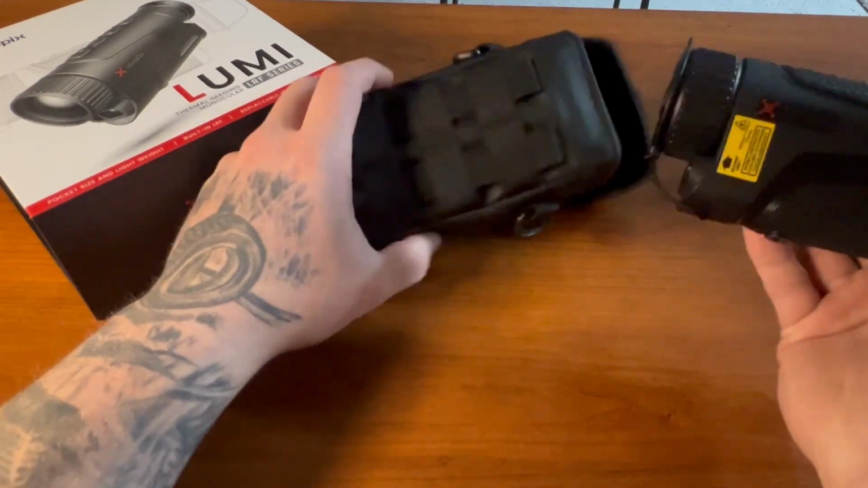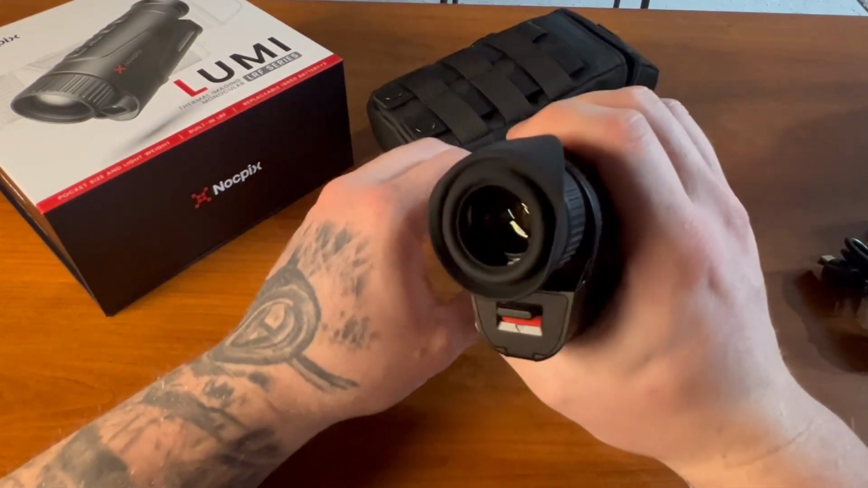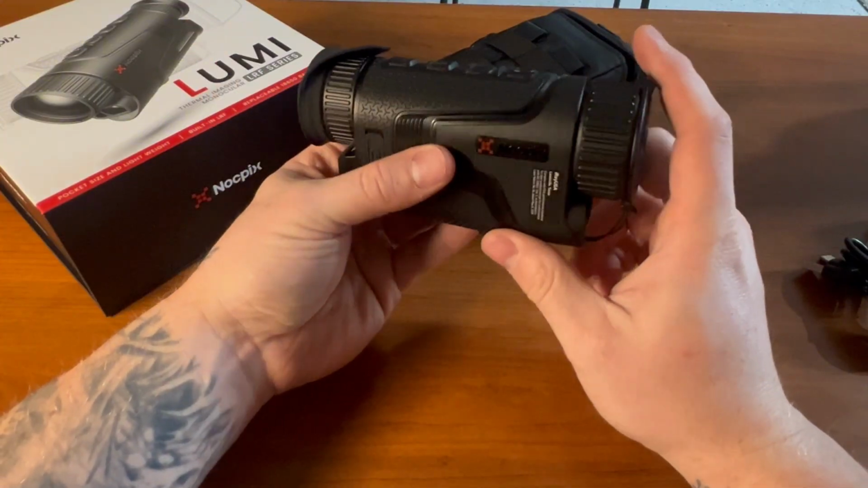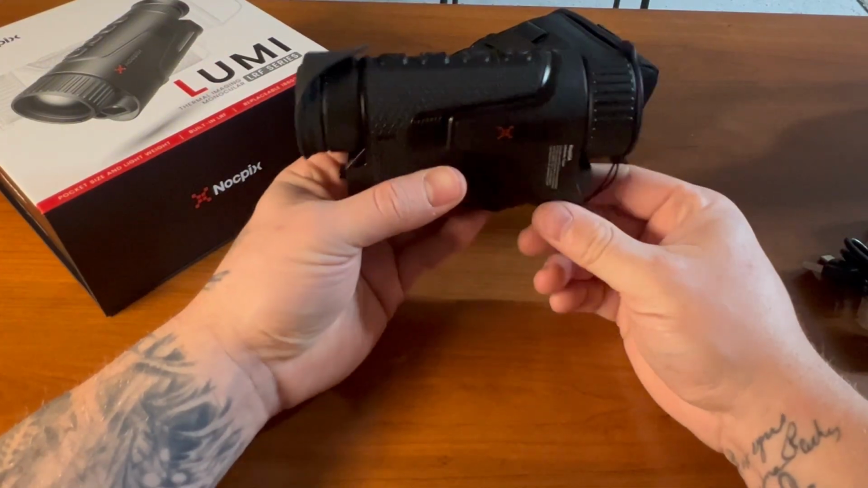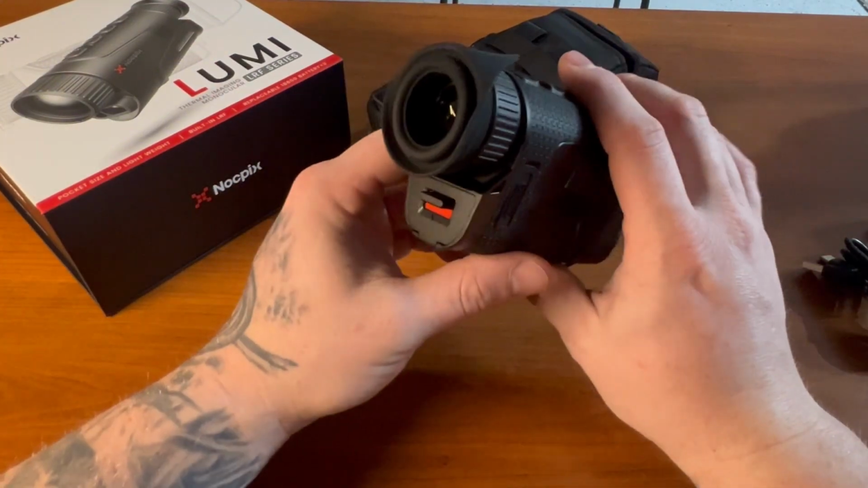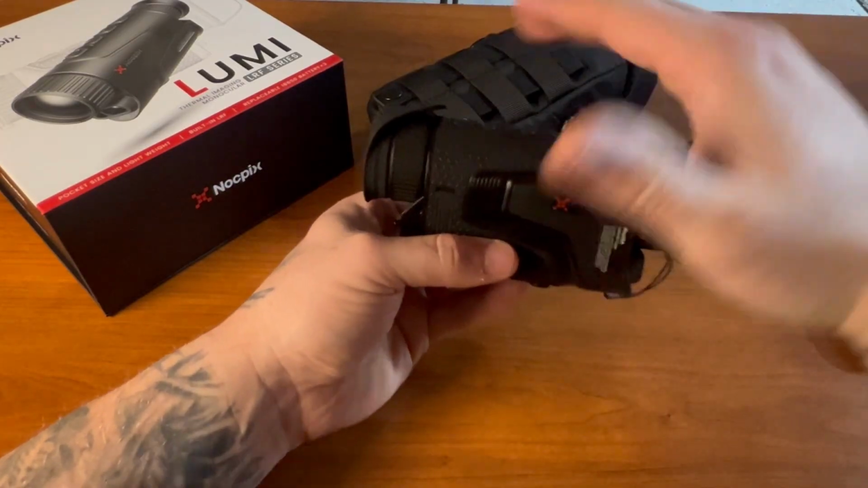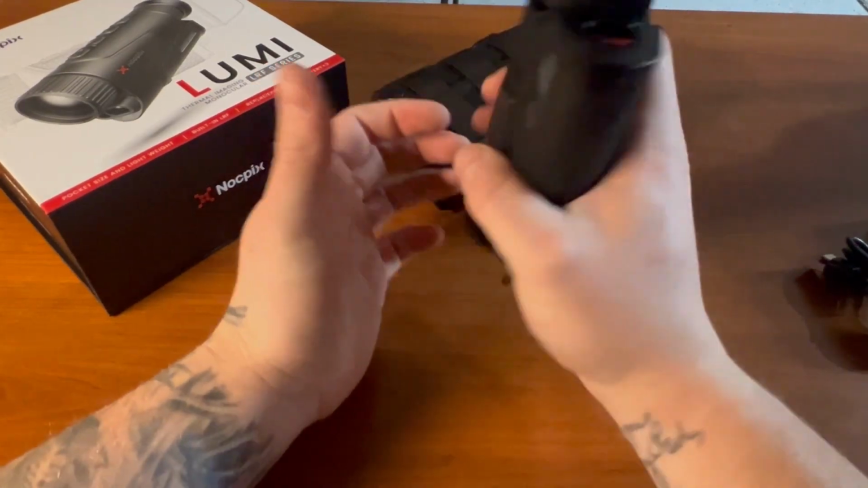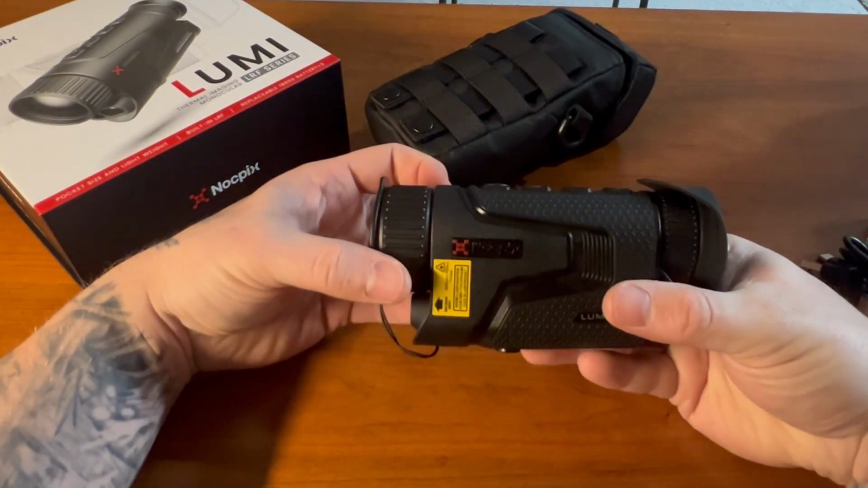First impression of this monocular, it is very, very compact. I used to run the Finder V2, and it was a little bit wider than this one. This is about your standard size rangefinder. It's about the size that it is.